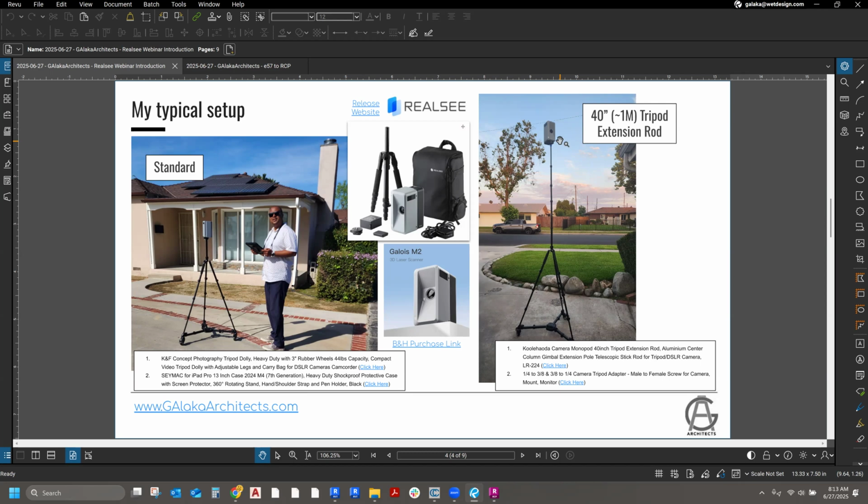the line. If you do decide to get this extension, you also have to get a little tripod adapter. That way the male and female fittings work at the very top, so I can use the existing little snap over here.